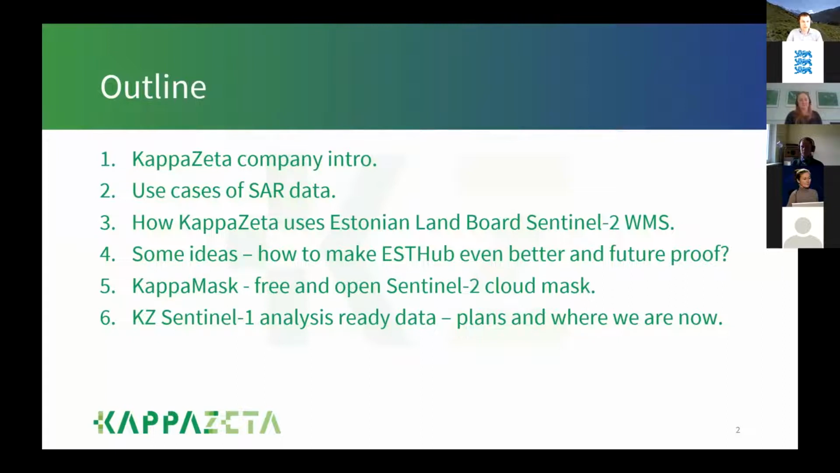As you know, ESTHub is also supporting Sentinel-1, which is a synthetic aperture radar satellite. Then I will give an example of how we use the Sentinel-2 WMS of the Estonian Land Board in Capaceta. Then we have some ignorant ideas on how to make ESTHub even better and future-proof. I will quickly talk about Kaupo mask, a free and open Sentinel-2 cloud mask, which is currently in development in Capaceta, and finally about the main topic, the Sentinel-1 analysis-ready data.